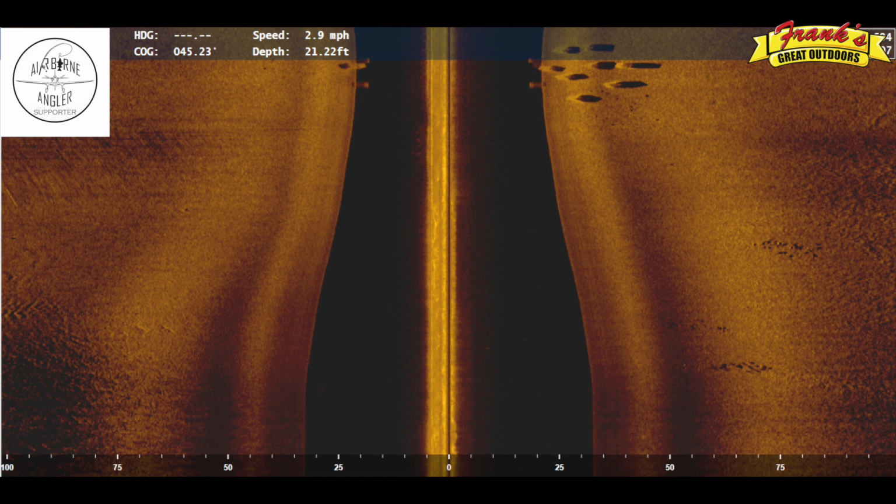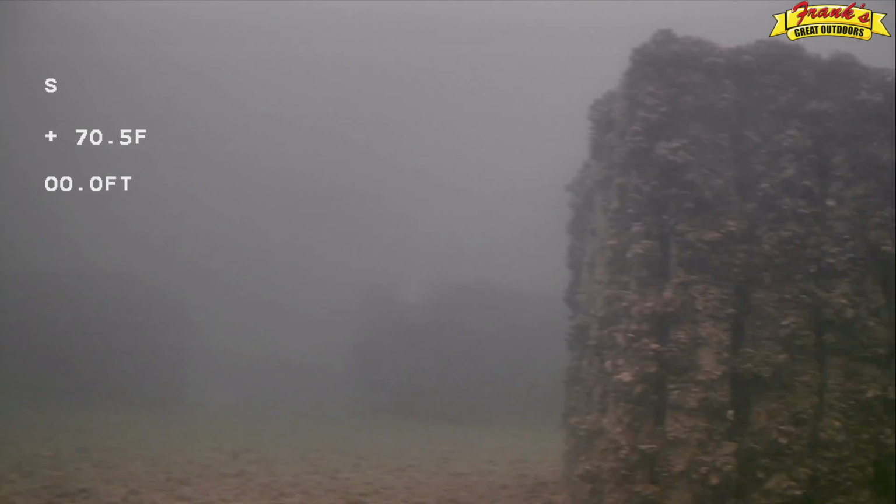So it's obviously advantageous if you're like trolling on the bay with the little structure. You can look for shadows and be on fish.